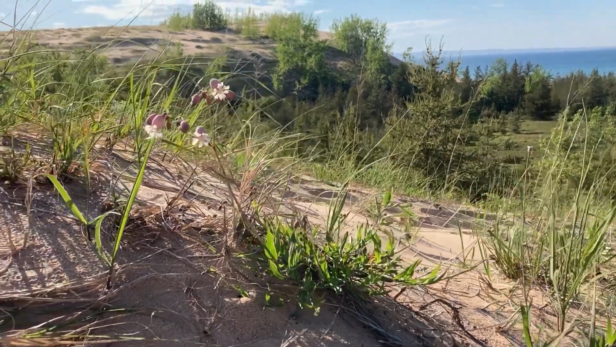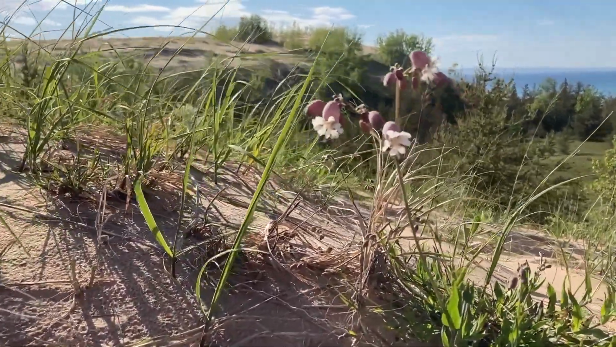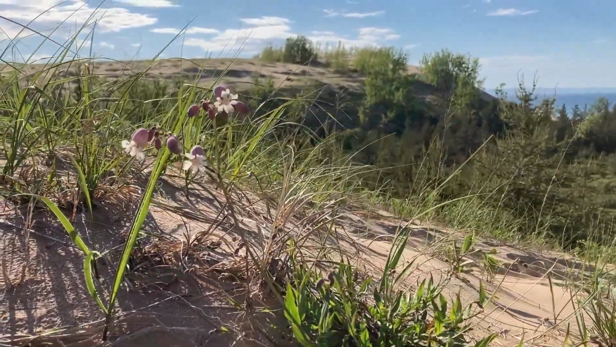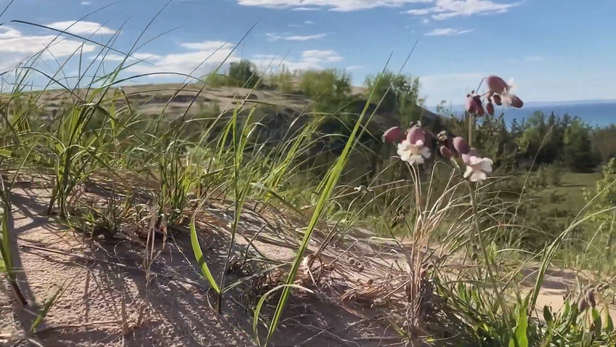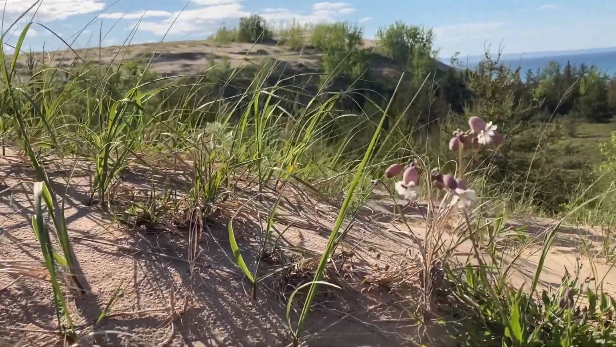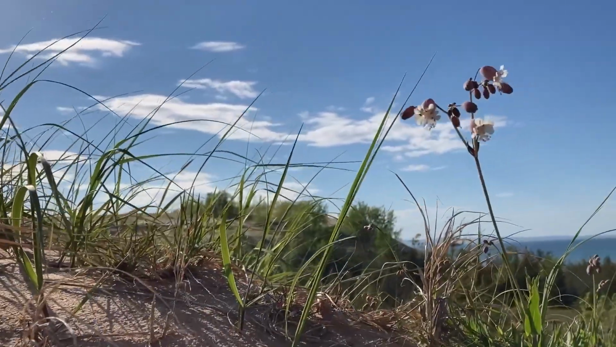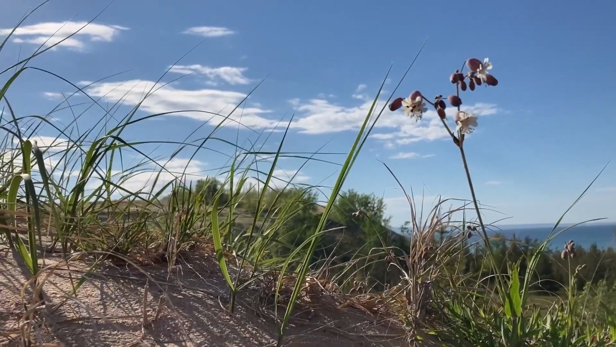And look what I found along the dune ridge, backlit, highlighted by this afternoon, evening sun. So now it's just a matter of, do I like having it in the foreground with trees behind it, or do I like it with the sky behind it? So I'll take a few and see what I like.